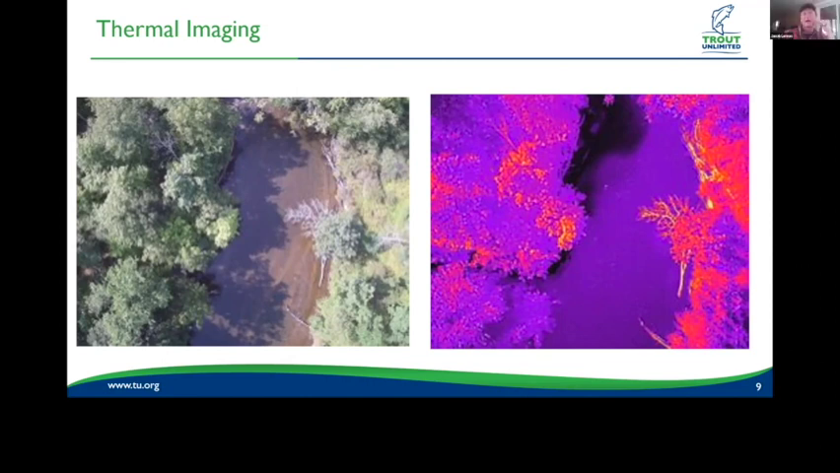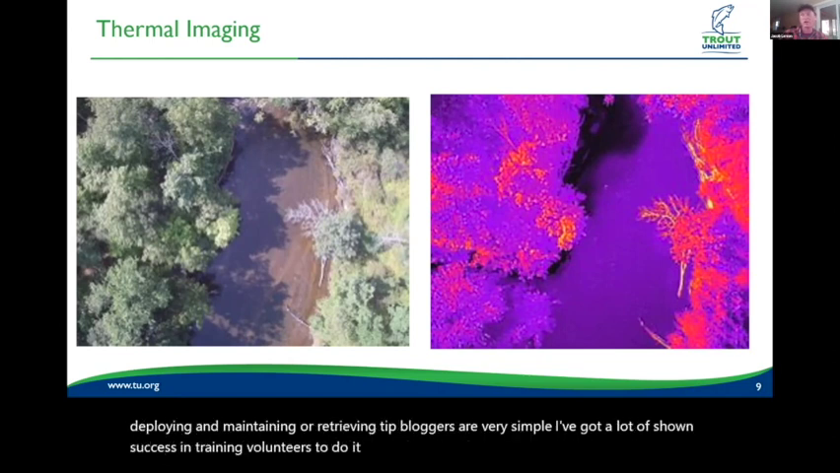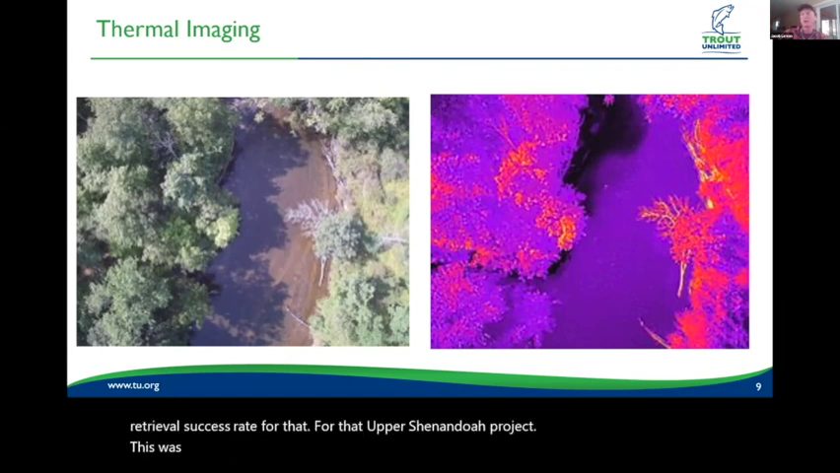I think the paired air water temperature sensor approach is scalable. The methods for deploying and maintaining and retrieving temp loggers are very simple. I've shown a lot of success in training volunteers to do it effectively. As you recall, our retrieval success rate for that Upper Shenandoah project was good. We were happy with it.